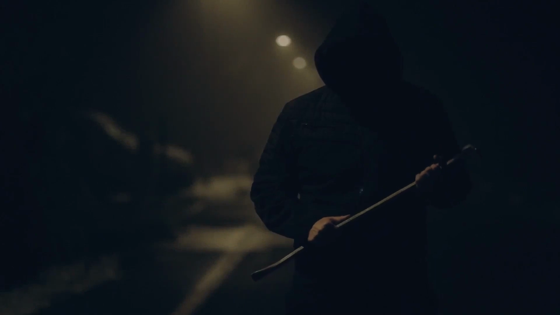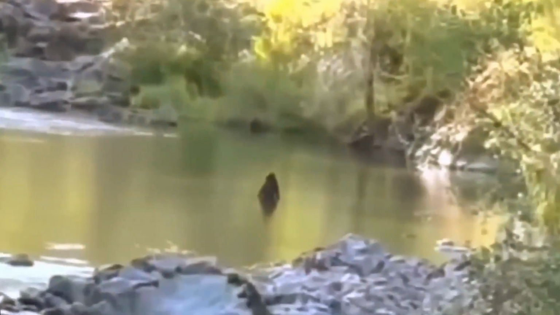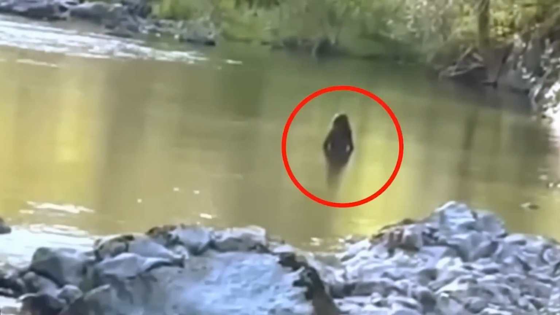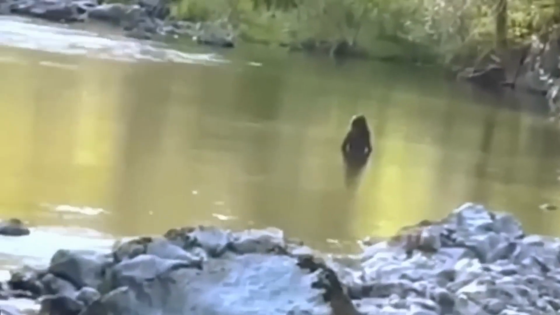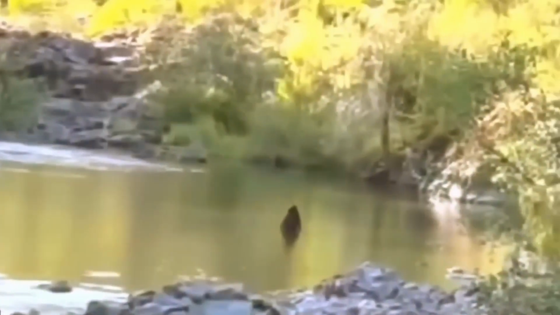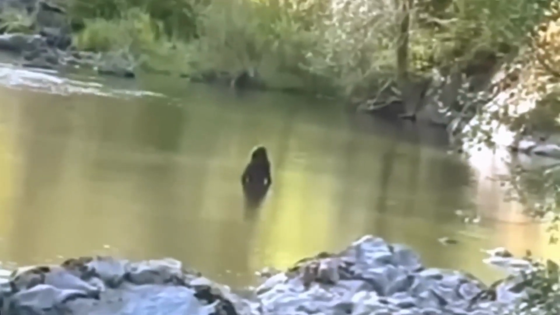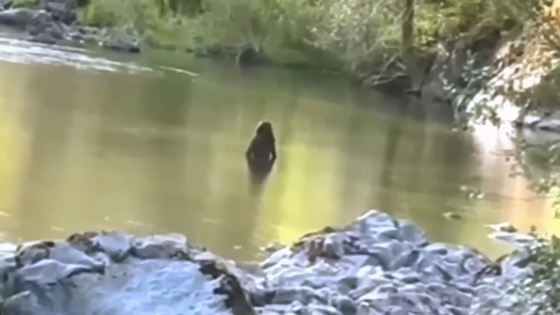Now, let's explore another mystery, set in a serene river hidden in a mountainous terrain. In this video, we see a mysterious furry creature, standing in the river, with its torso boldly above the water. Considering the river's depth, it's quite impressive. Some suggest this may be Bigfoot, given the location and local lore of Bigfoot sightings in the area. But there's a twist, this creature appears leaner and more slender than typical Bigfoot descriptions. Is this a genuine Bigfoot sighting, perhaps a female, or an elaborate hoax? We're eager to hear your take on this compelling mystery.